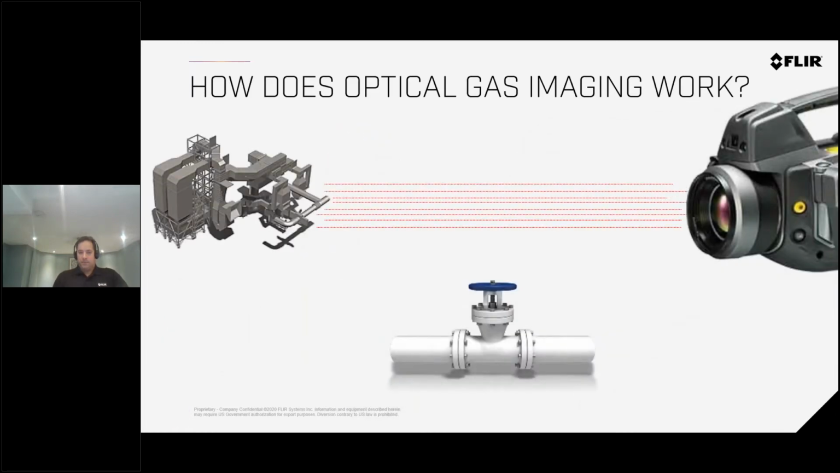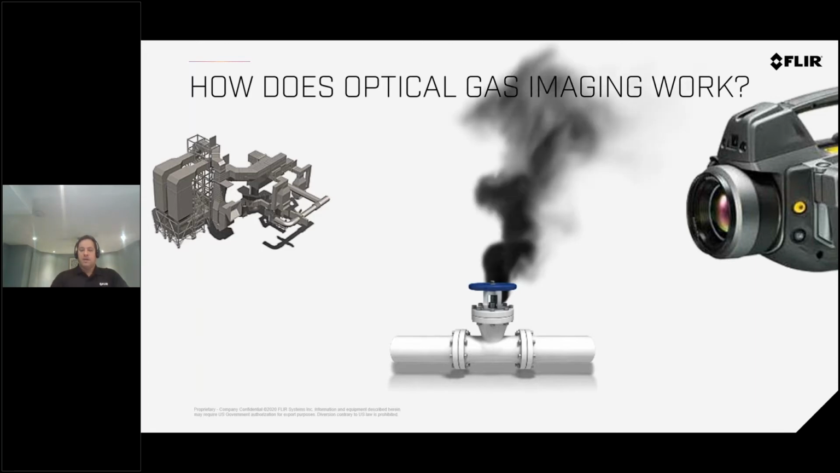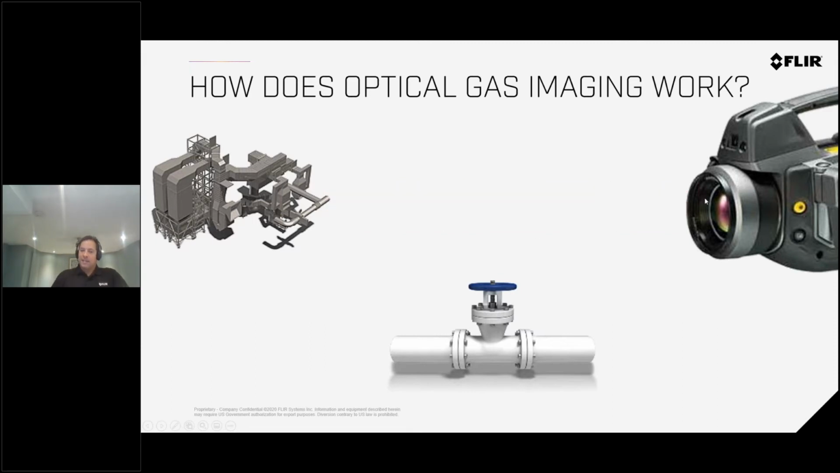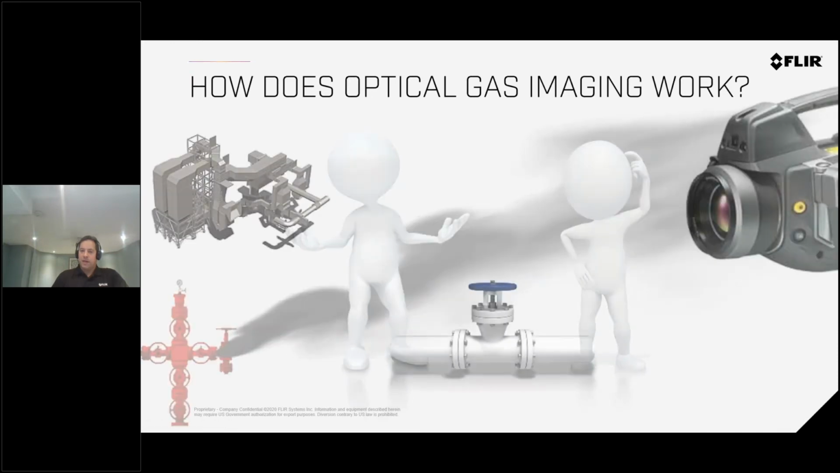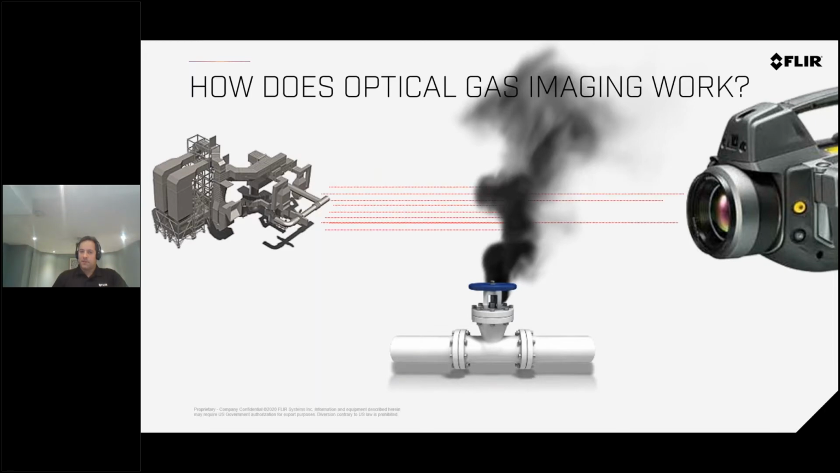When there is a leak, whether it be SF6, methane, whatever the case may be, let me just back up here. Everything in the universe, equipment and all that, will emit infrared energy. That energy is emitted by an object and goes to the infrared camera detector. When there's a gas leak, some of that energy is absorbed by the gas, so there's less energy going to the detector. The absorption rate of that gas is what we look for.